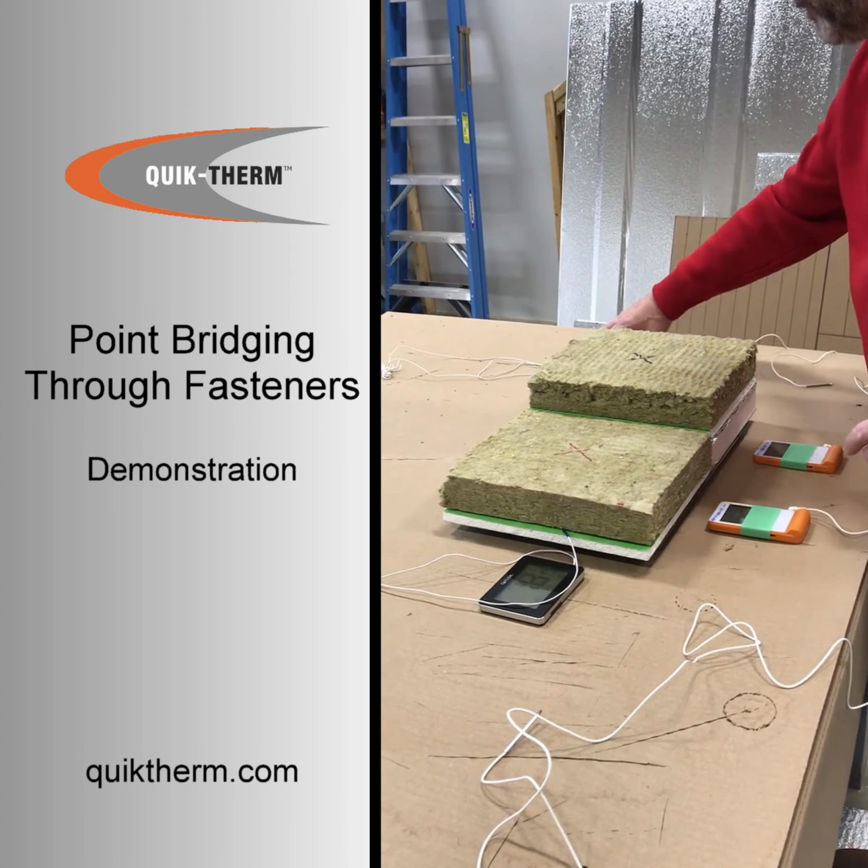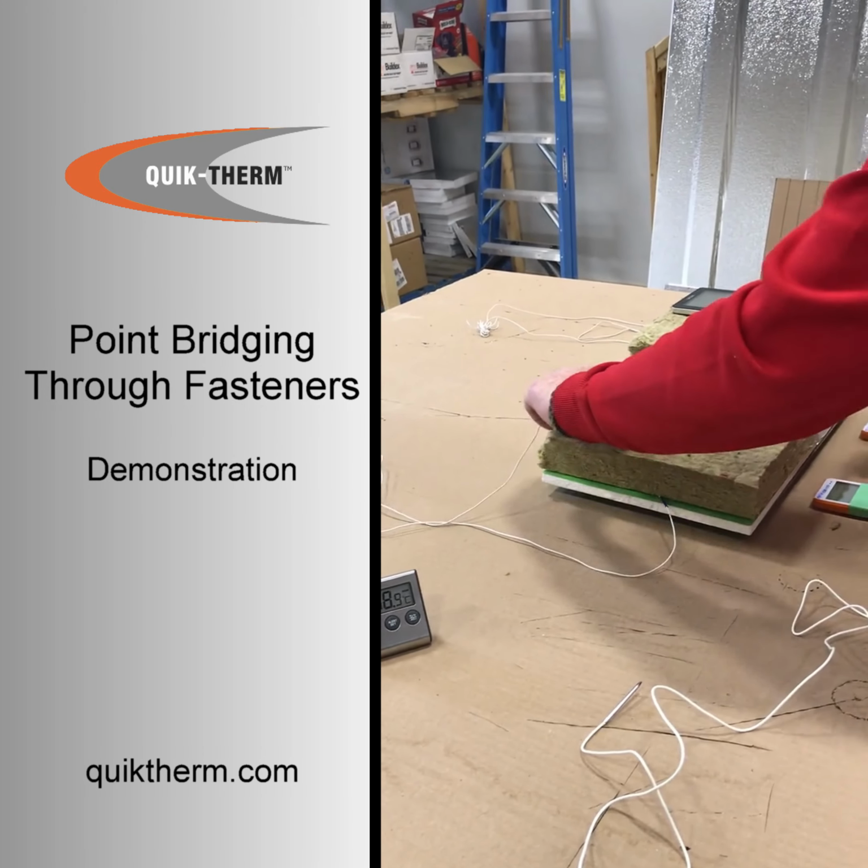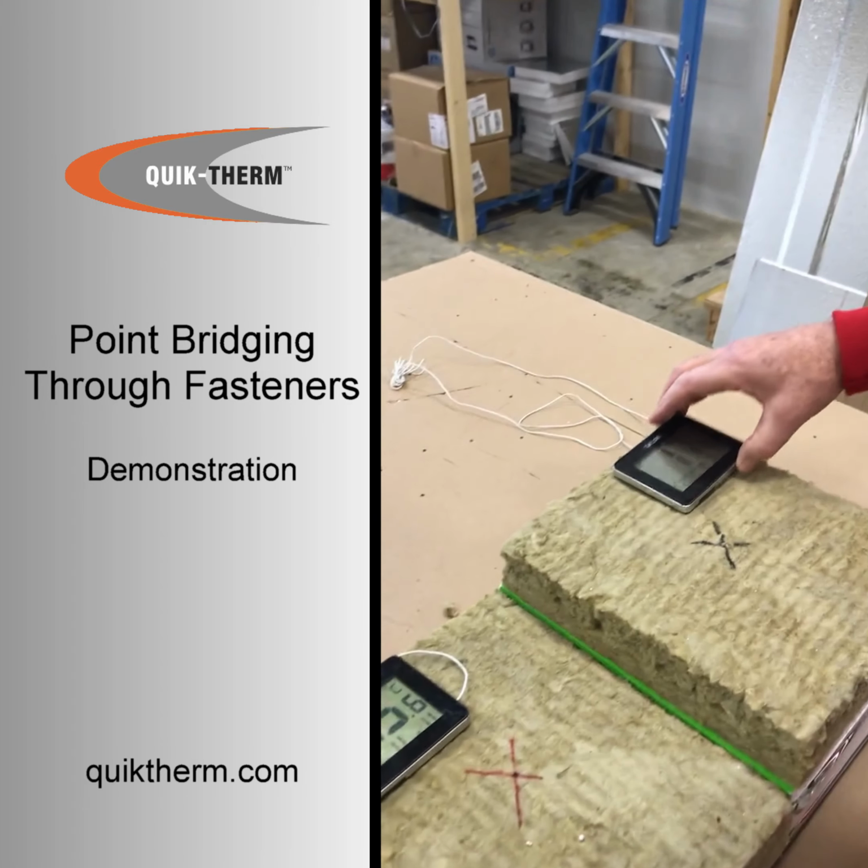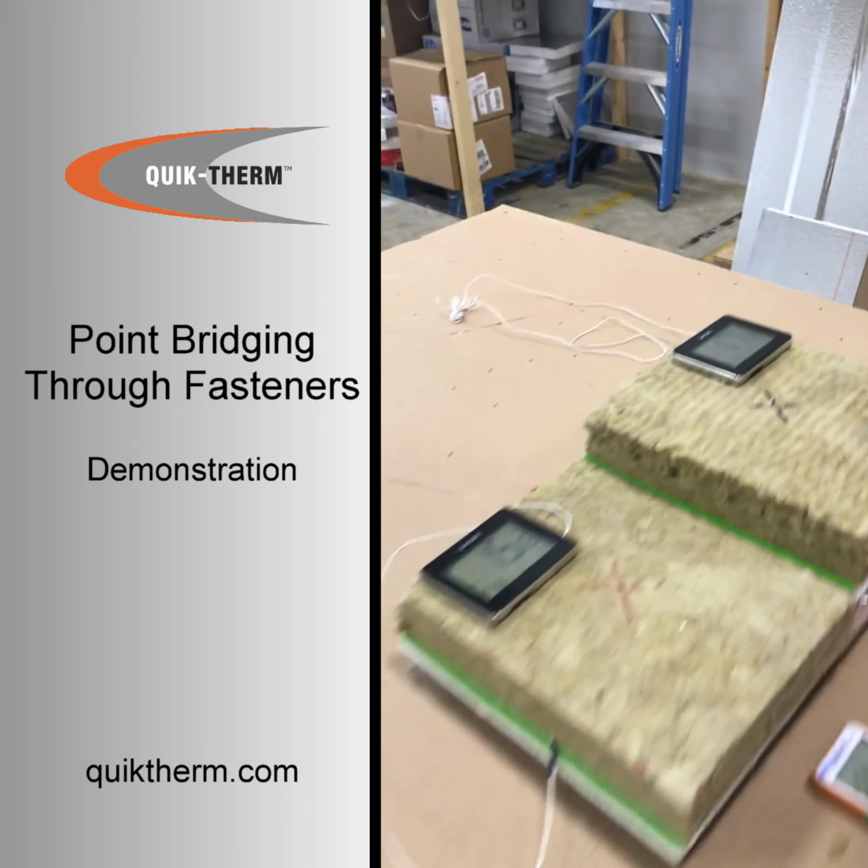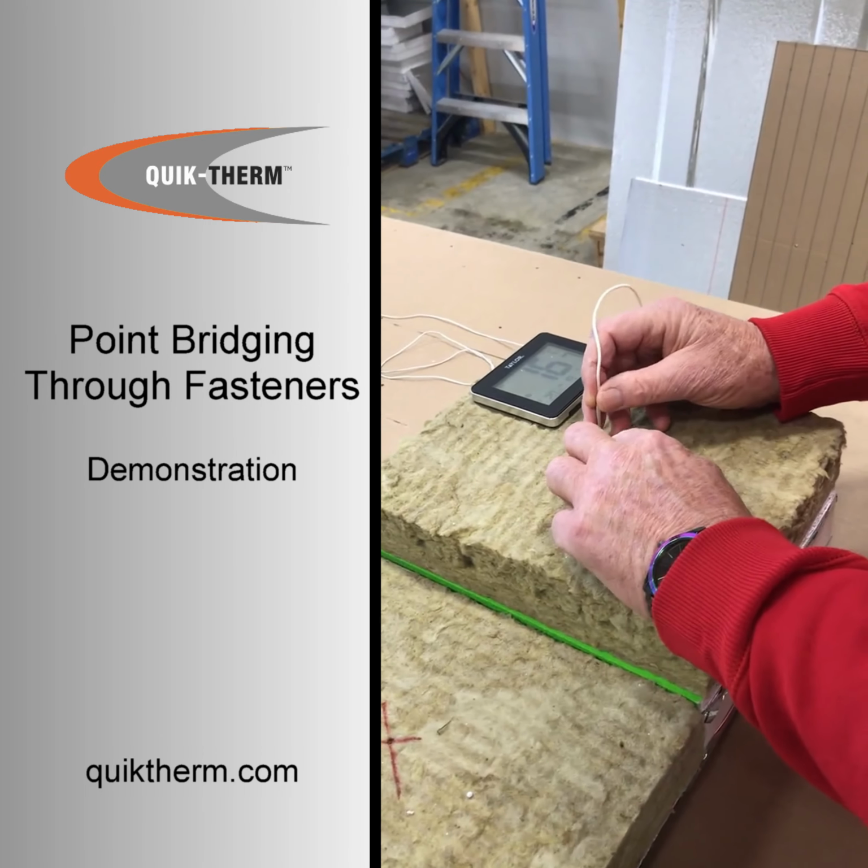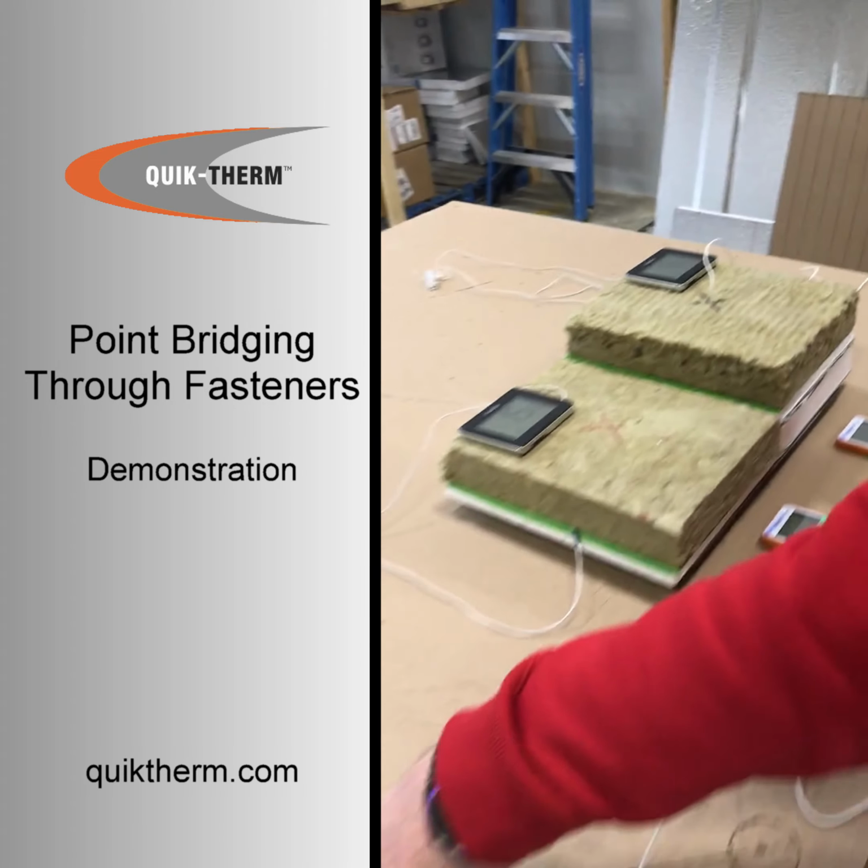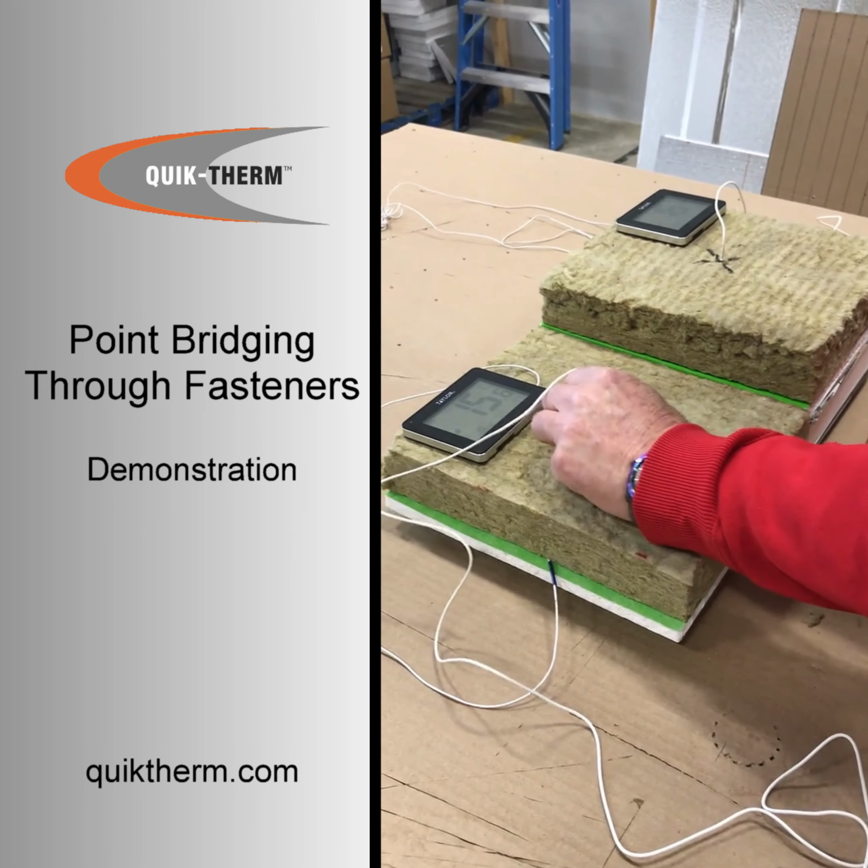So the temperature right now of those decks, or drywall, is, as you can see here, 15.6 degrees and 17.8 degrees for the Quik-Therm, but that's going to change fairly rapidly. Now we're going to take a probe from one of our data loggers, just using the temperature here, and we're going to put this probe right beside the fastener, touching the fastener, and push it down until it just touches the deck. And we're going to do the same on this side. And push it through.